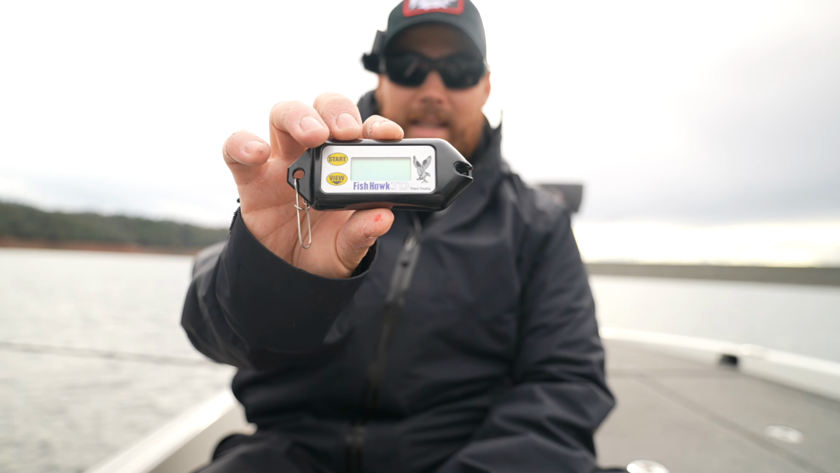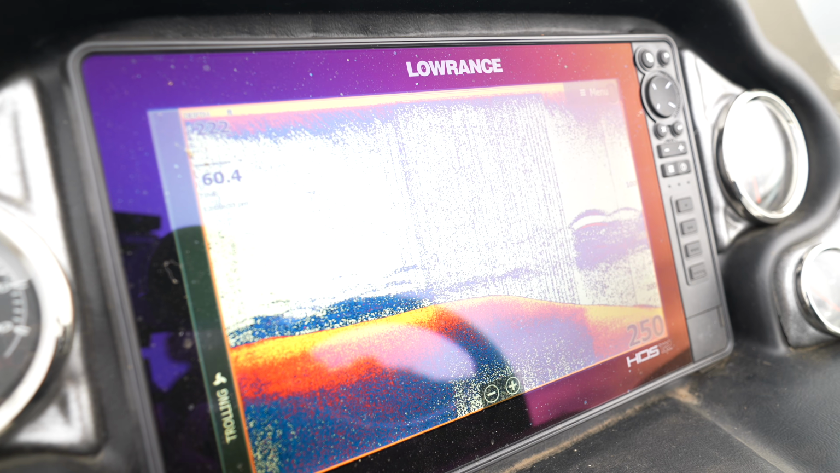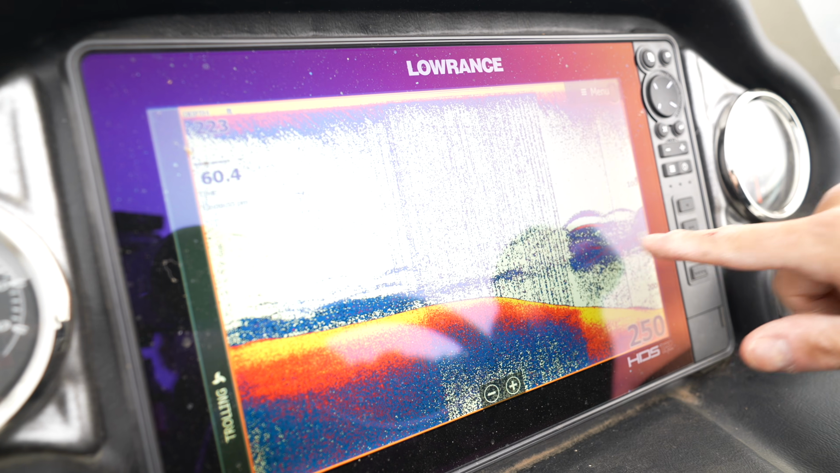Fish Hawk TD. Hopefully you can see that. And I'm actually going to use the LiveScope in the front to watch it the whole time. You know, that's more than likely there's a temperature break in there somewhere.